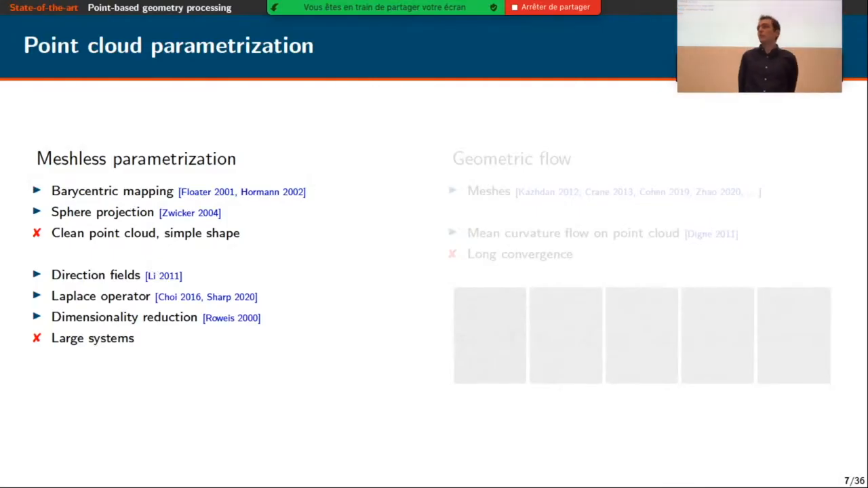So to parameterize the point cloud, there exist a few methods that avoid the need of a triangular mesh. These methods are usually dedicated to either clean point clouds that sample quite simple shapes, or they involve large systems that are difficult to solve for point clouds that reach millions of points.